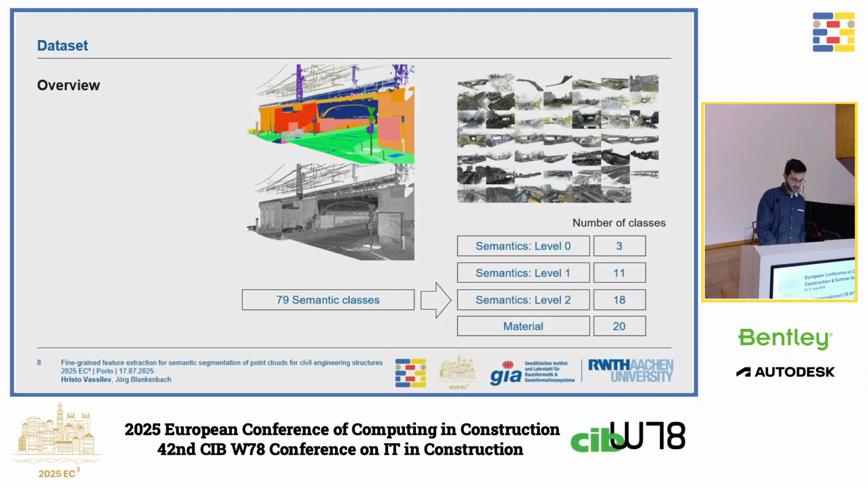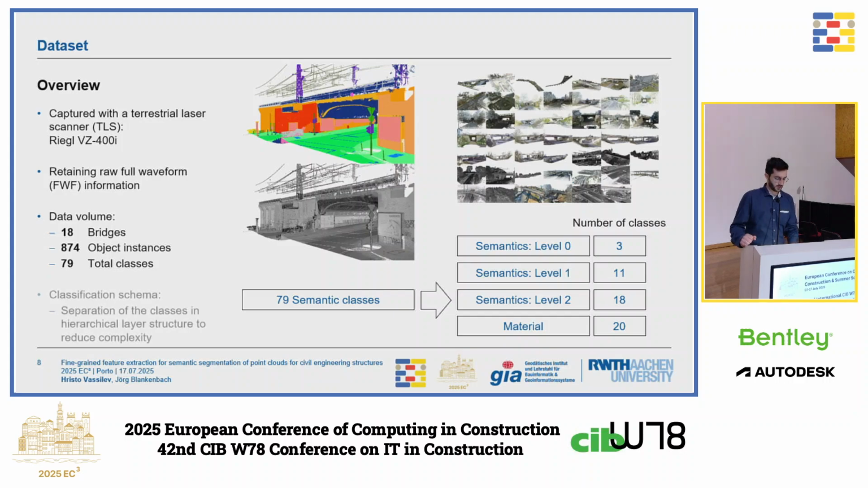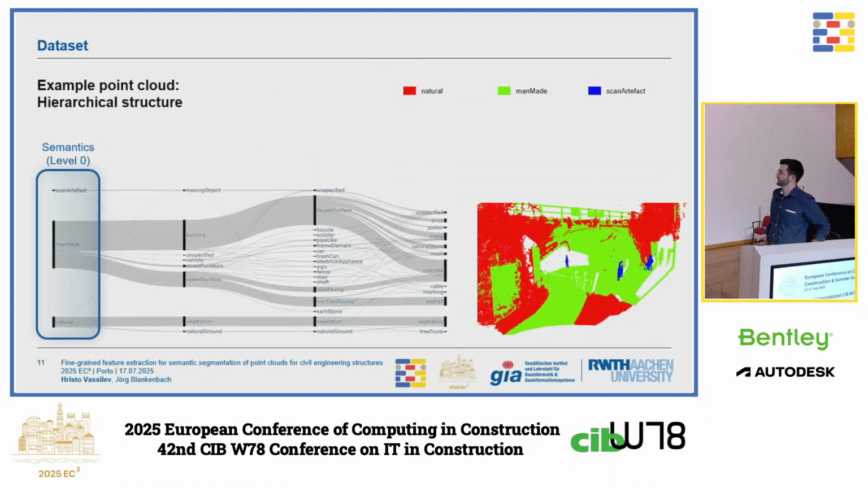We created a data set, of course, with a terrestrial laser scanner. We scanned 18 bridges, which we then classified into 78 total classes. And in order to reduce the complexity, we introduced a hierarchical schema. So let me show you what I mean by that.